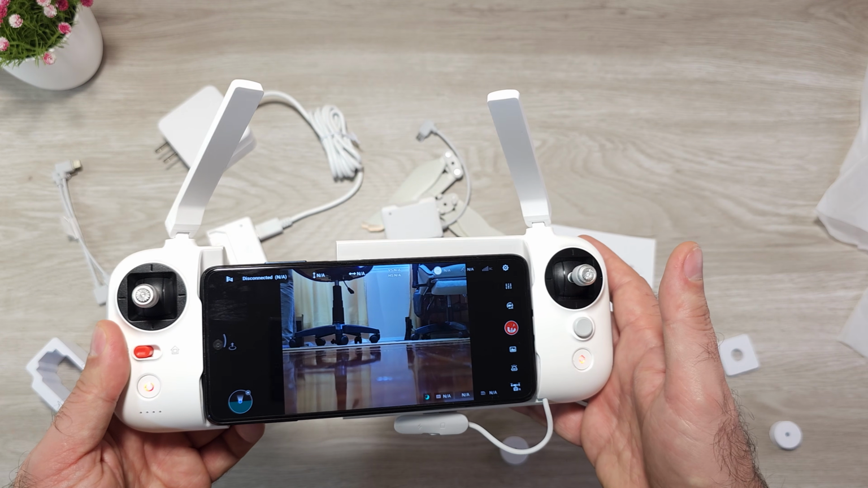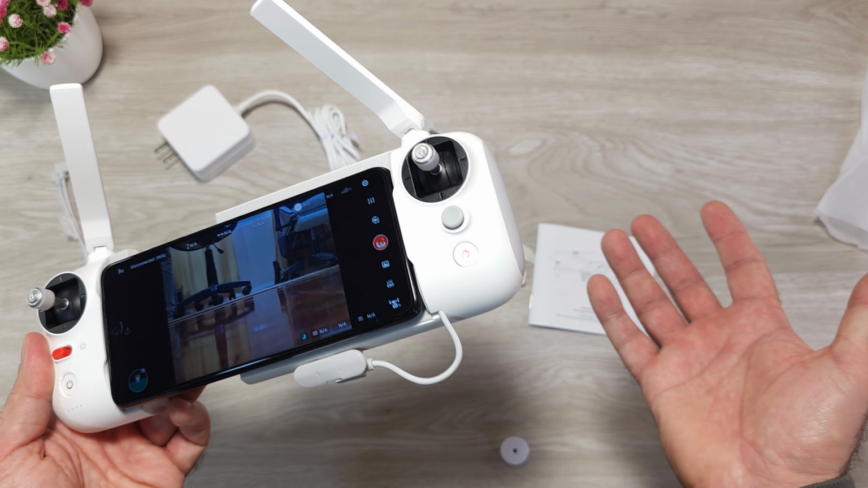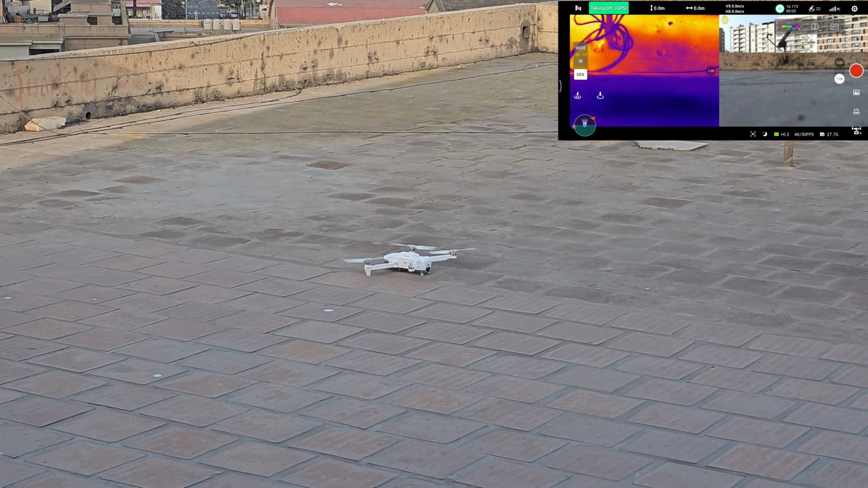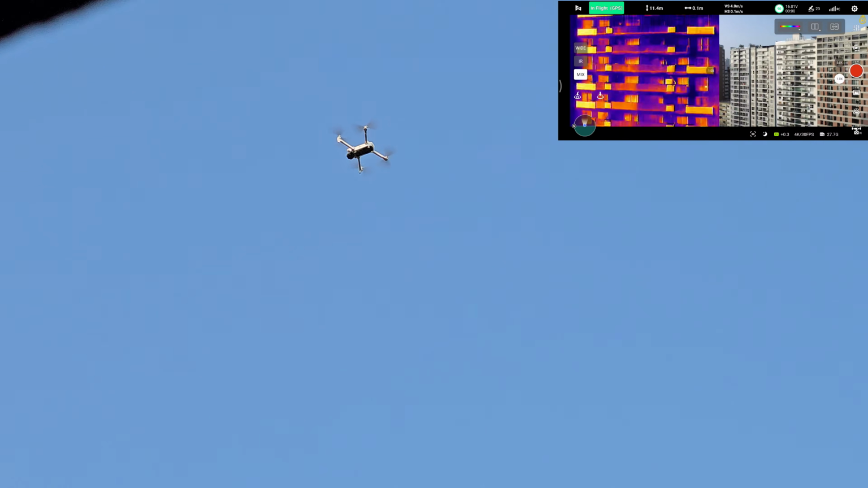Now that everything is installed, let's take it for a spin and let's see how it flies. And also let's test the thermal camera, because that's the main attraction of this model. The takeoff speed of this drone is very fast. I like how strong it is. It's always stable and it always gives you the sensation that you're not going to lose the drone.